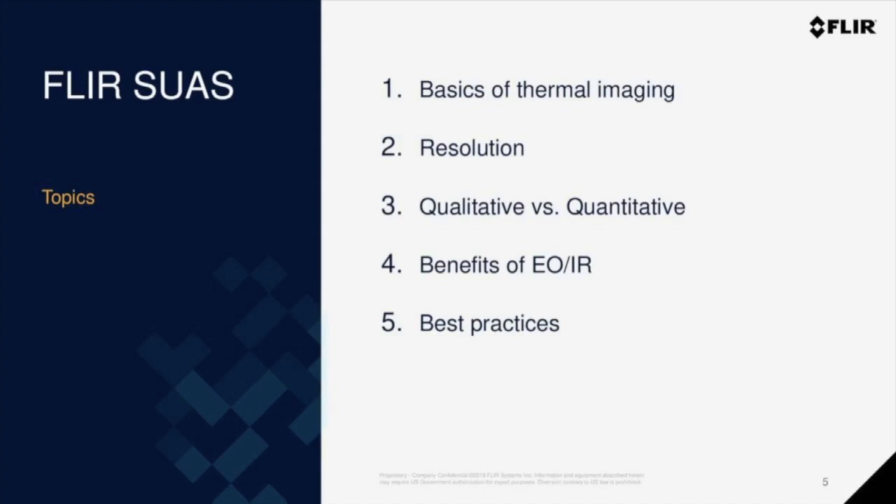During today's webinar, we're going to be reviewing the following topics: the basics of thermography and thermal imaging. We're going to be discussing the importance of resolution, the difference between qualitative and quantitative analysis, the benefits of electro-optical infrared imaging, or EO/IR, and then some best practices around thermal mapping.